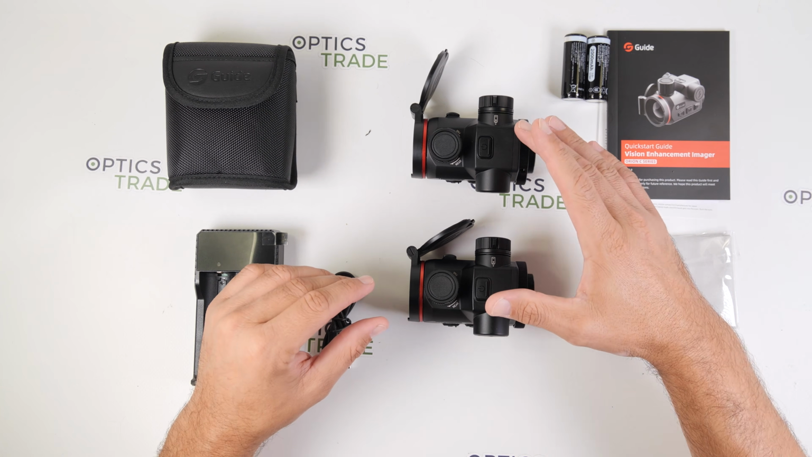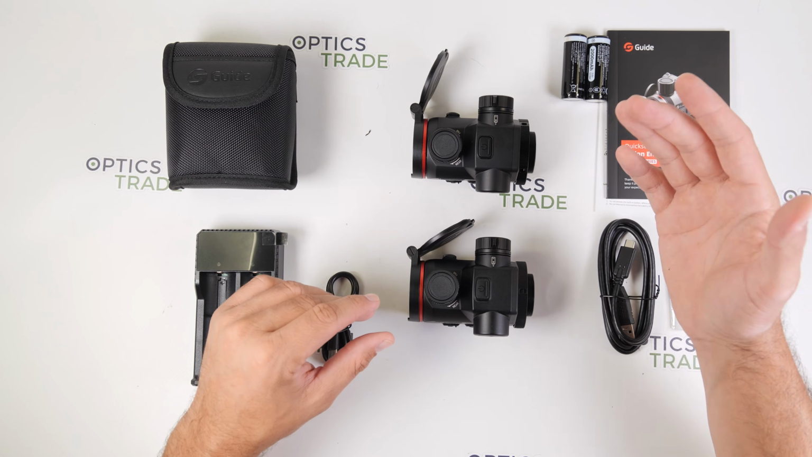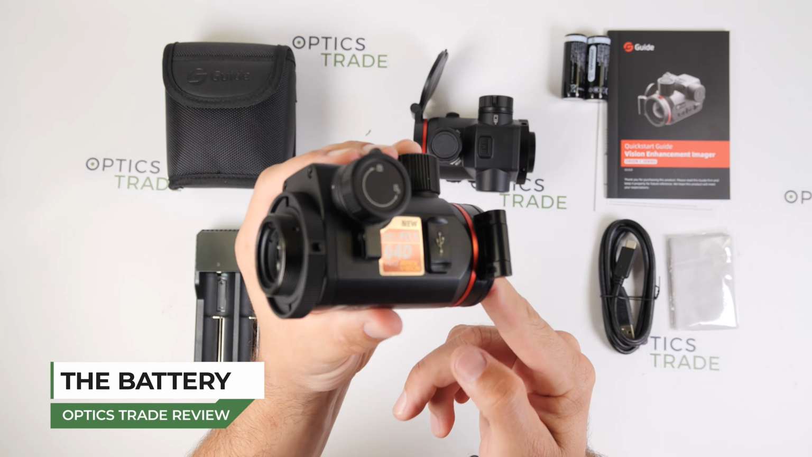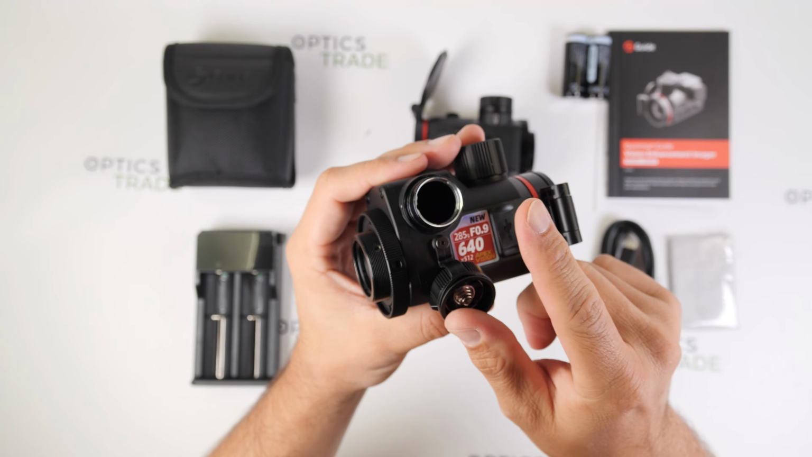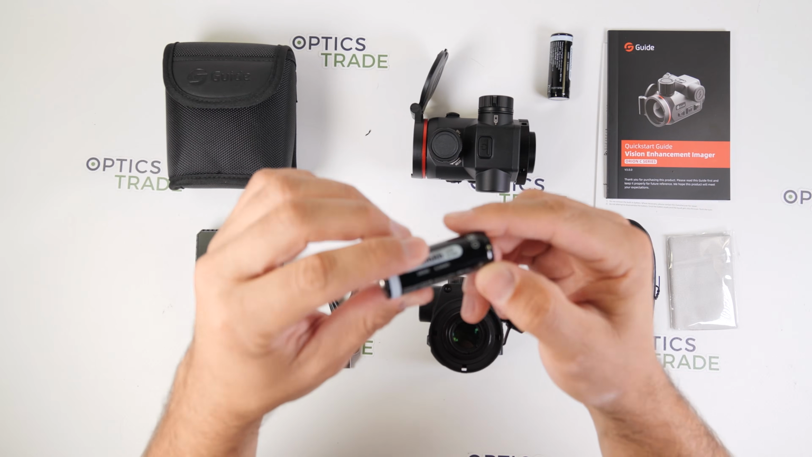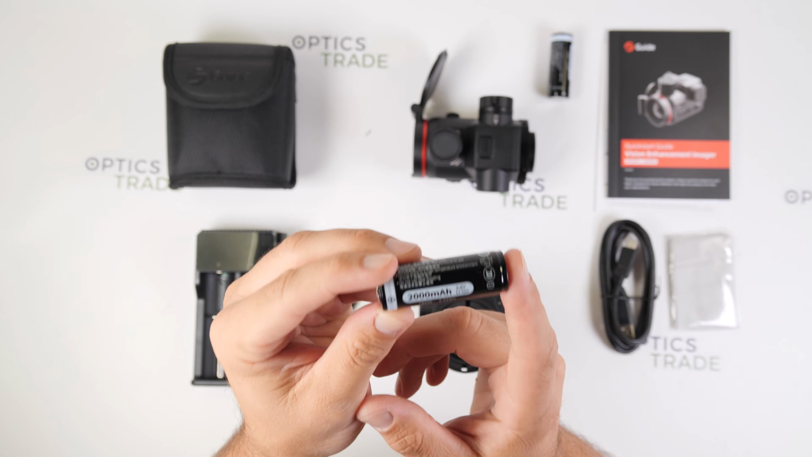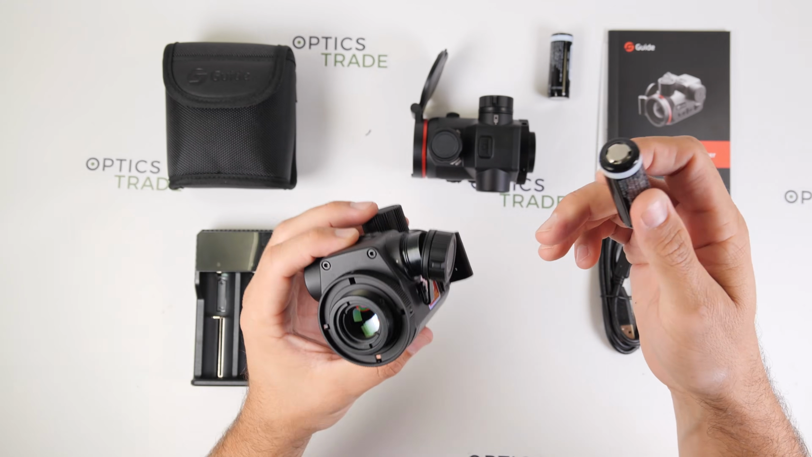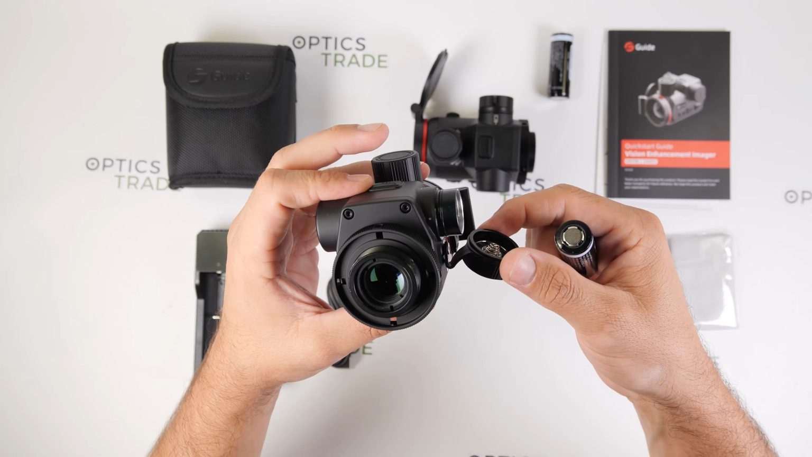As I say, you have 5 different profiles available, so you can zero in 5 different rifles or different scopes. Now the battery compartment is here. Only one 18500 type battery is used for this device, which is this one here. As you can see, it is quite a lot smaller than the standard 18650 batteries, which is reasonable because this device is so small. The big battery would not be so practical in my opinion.